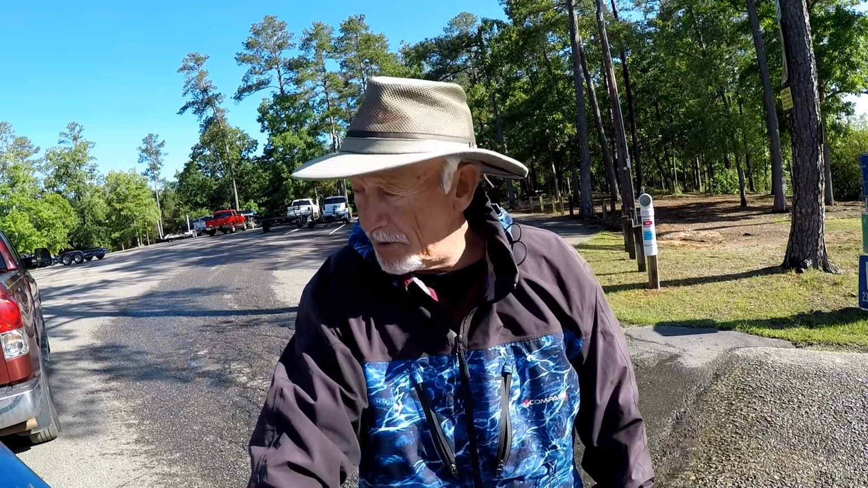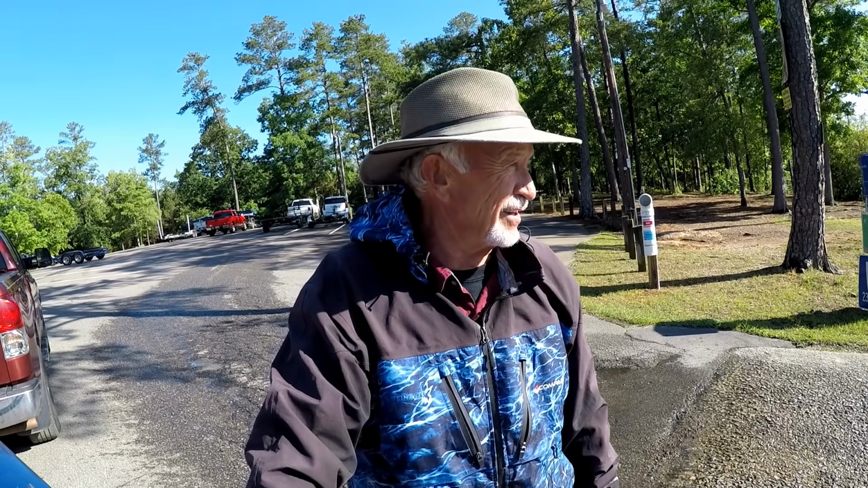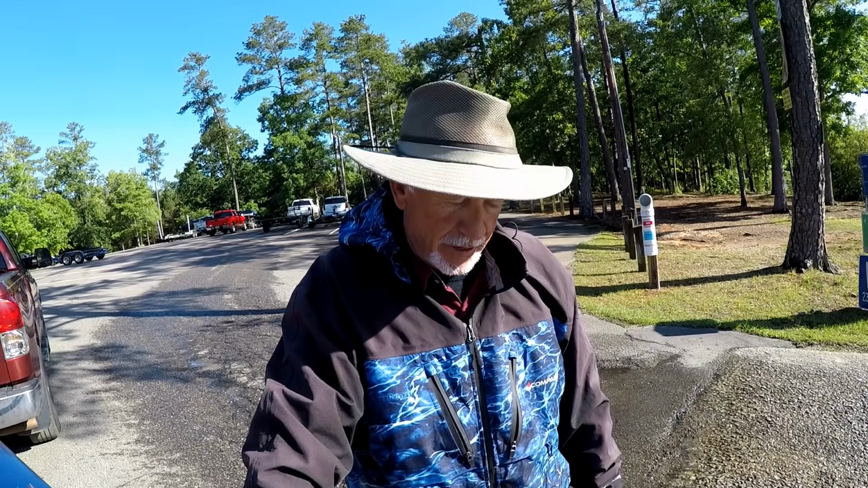Hopefully we got a few more minnows. Hopefully they'll still bite the minnows, and hopefully we can find a place to fish because it's pretty windy out, blowing out of the northeast.